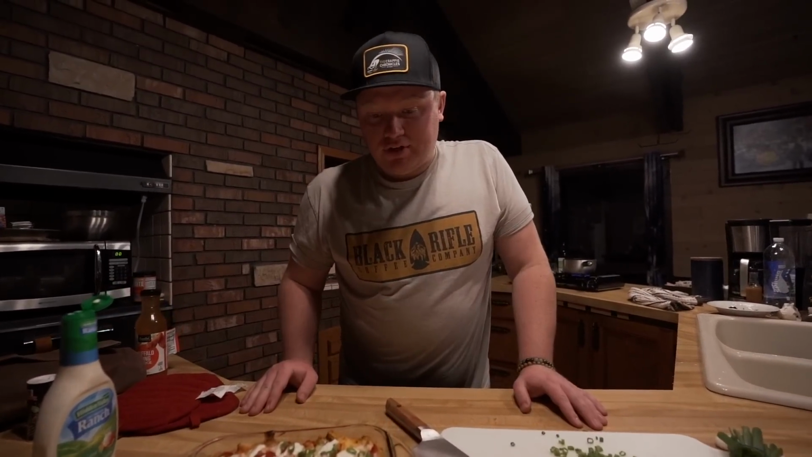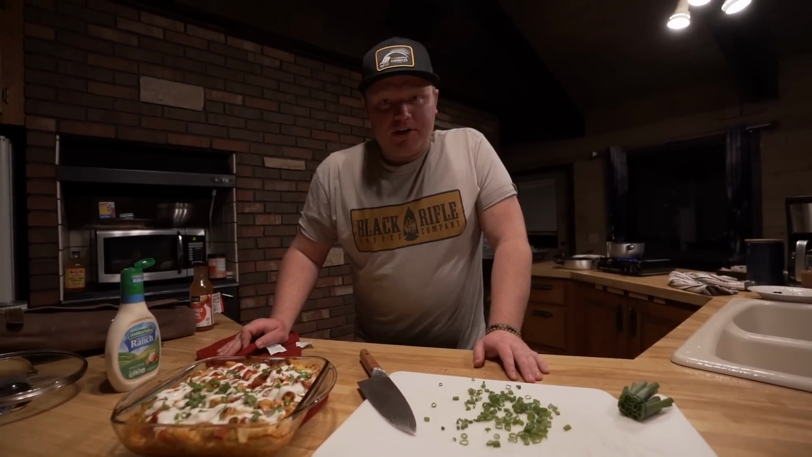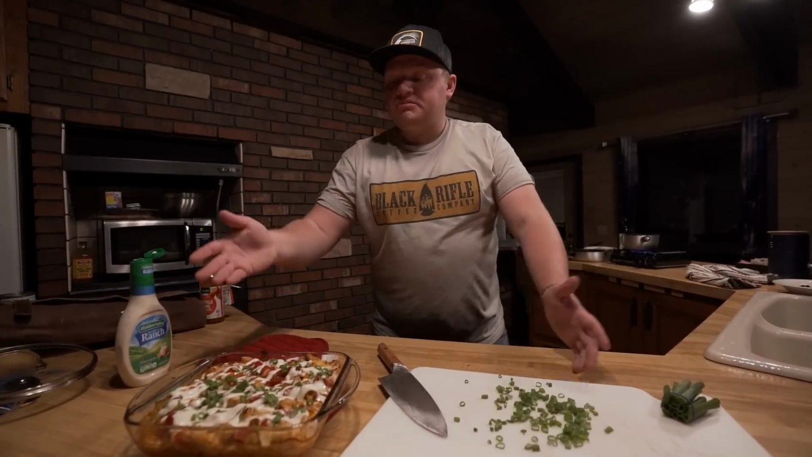It's like midnight, so I have no intention of eating this right now. I think the guys are actually gonna eat this. Me and Waldron are gonna be leaving, and I think I'm just gonna stick this in the fridge, and hopefully when those guys wake up and they wanna eat something, they have food.